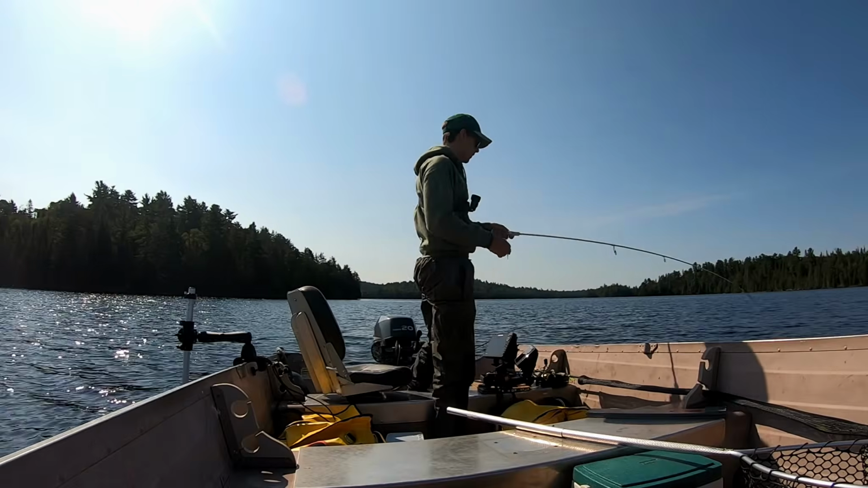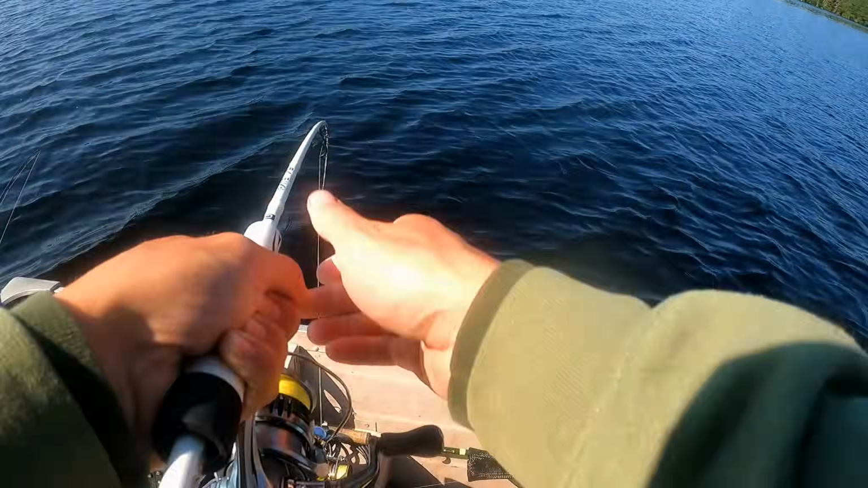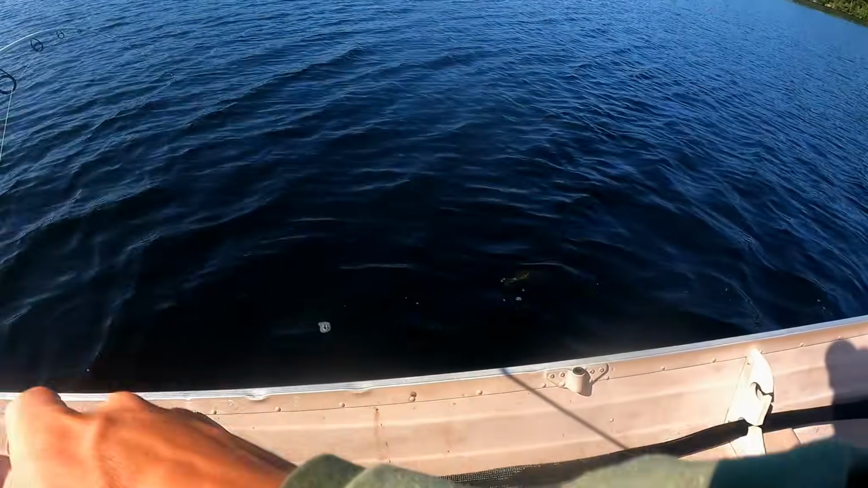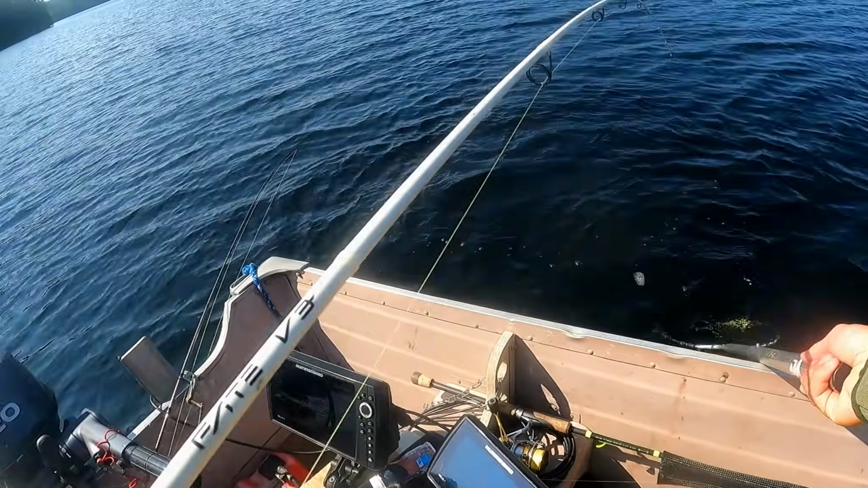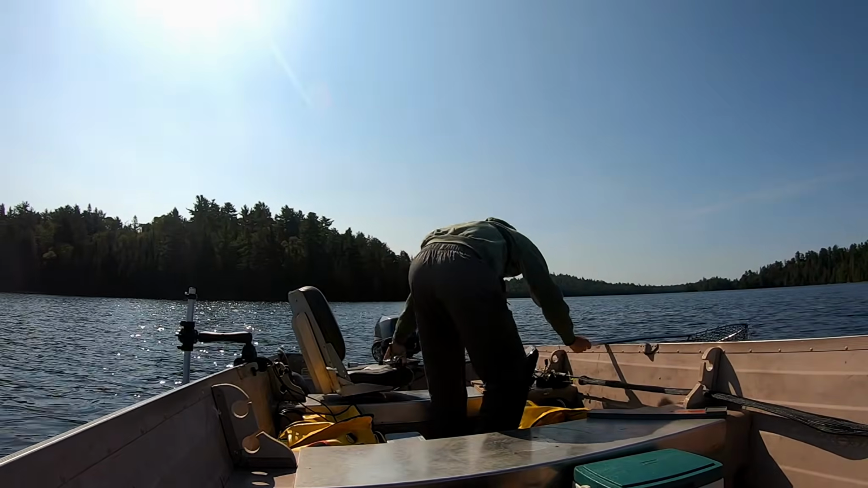Another decent walleye. Our average size for today is just phenomenal. All right, come here, pal. There we are.